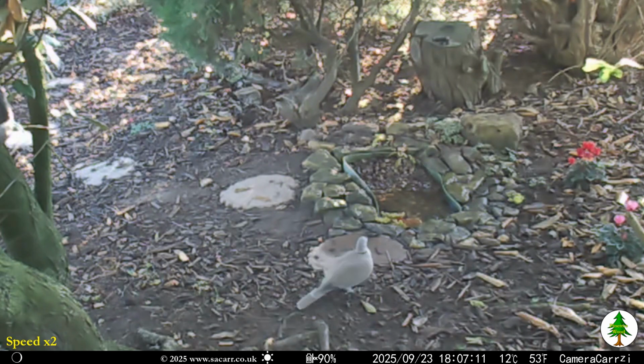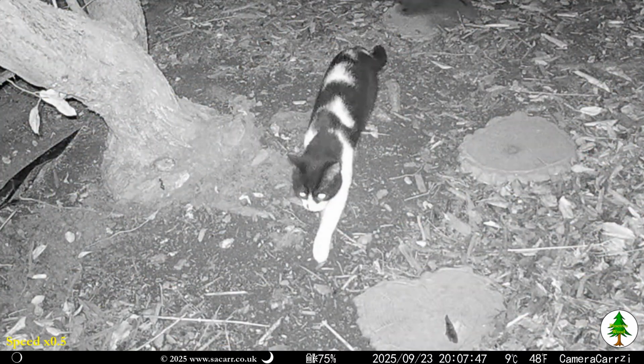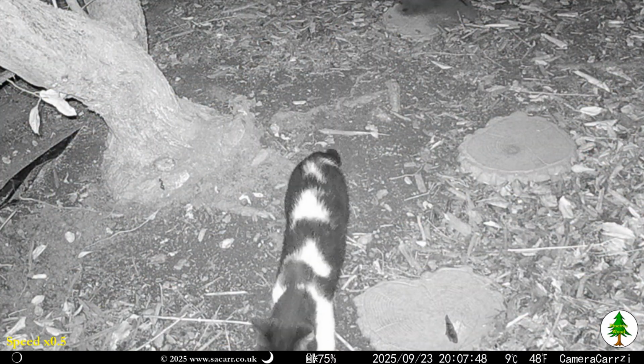Also seen around the wood in September is this ring-necked dove. Chevron and the rabbit finished the captures from the 23rd.